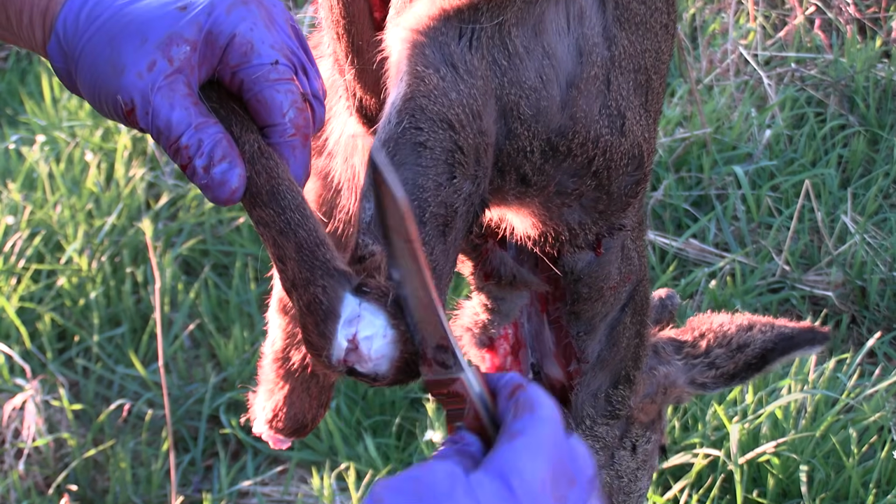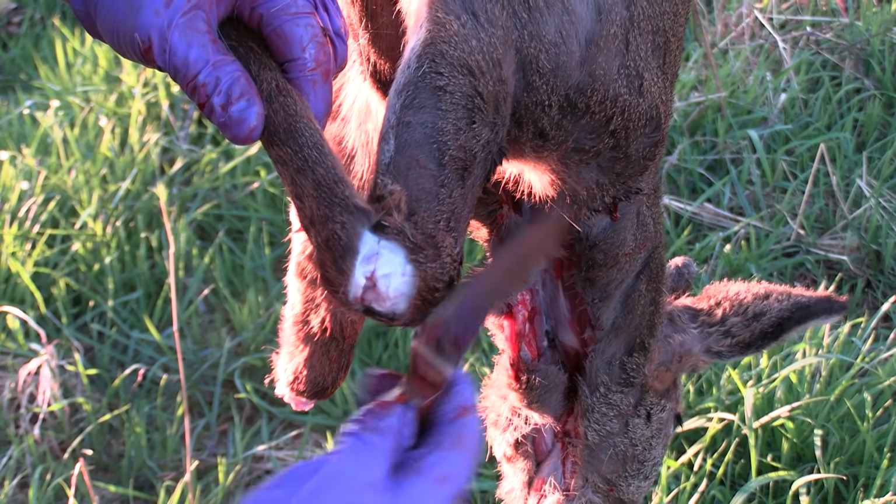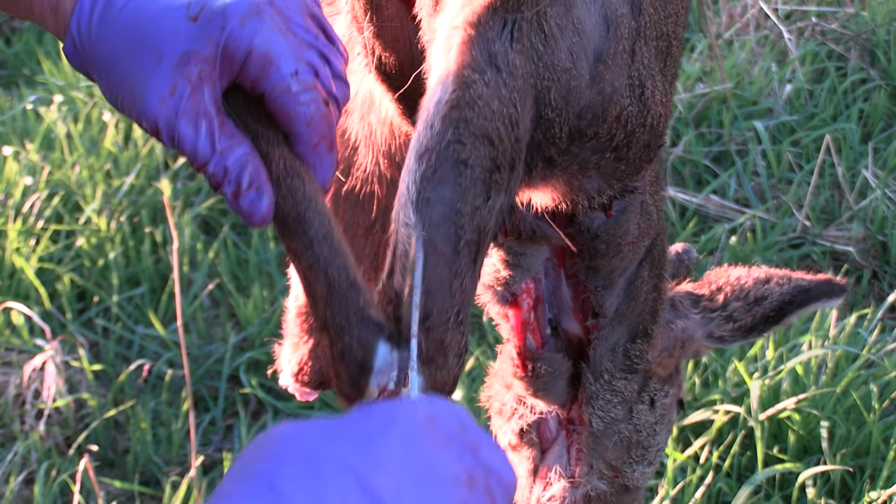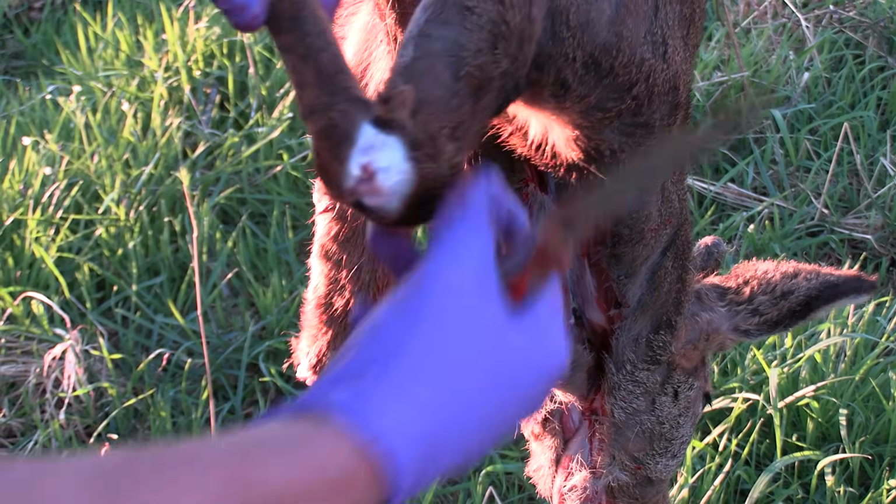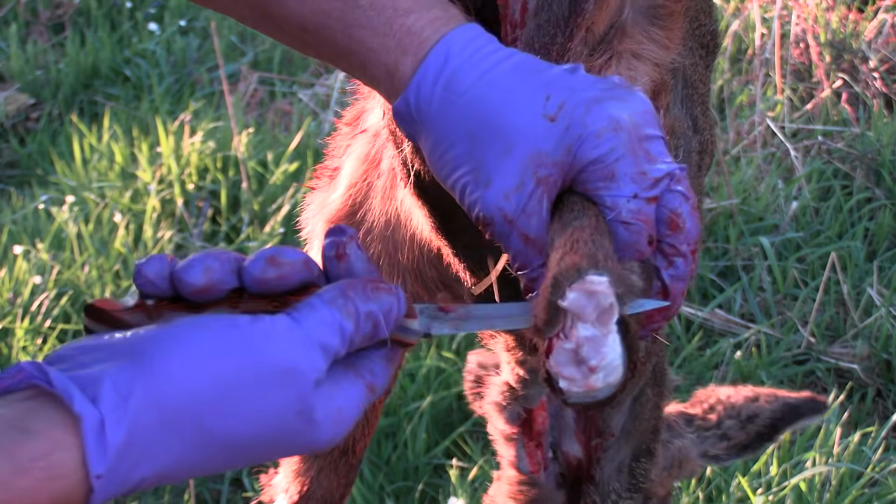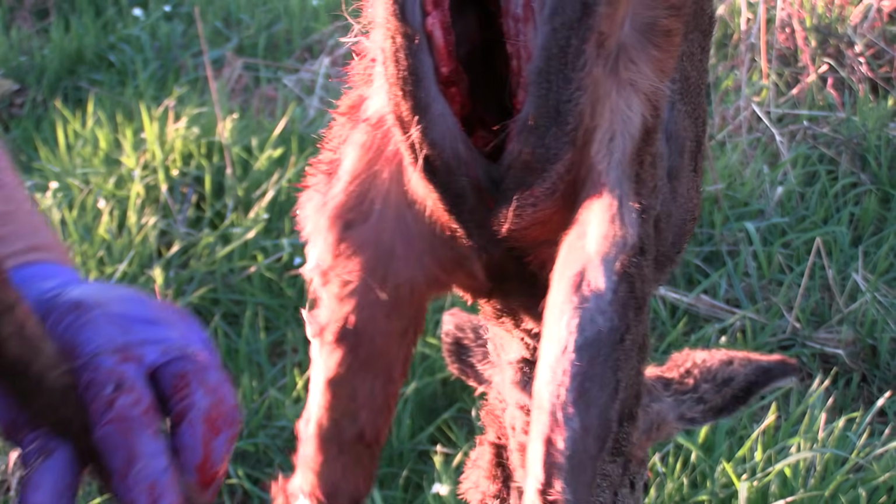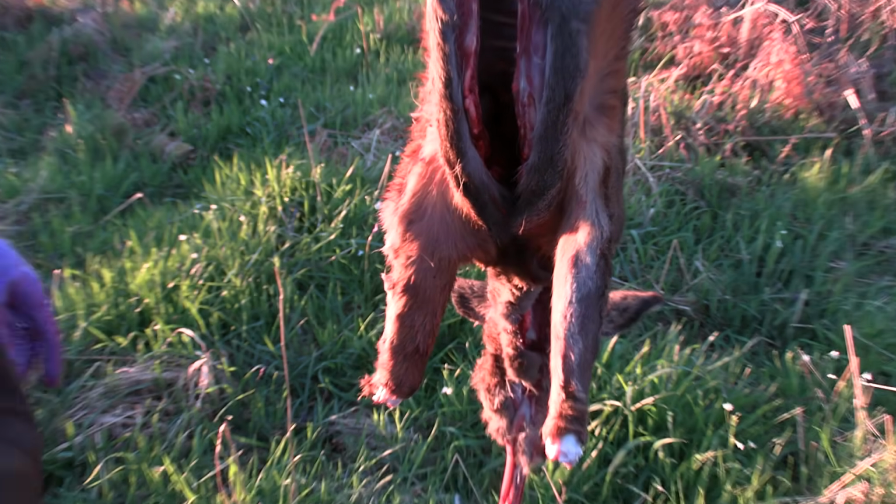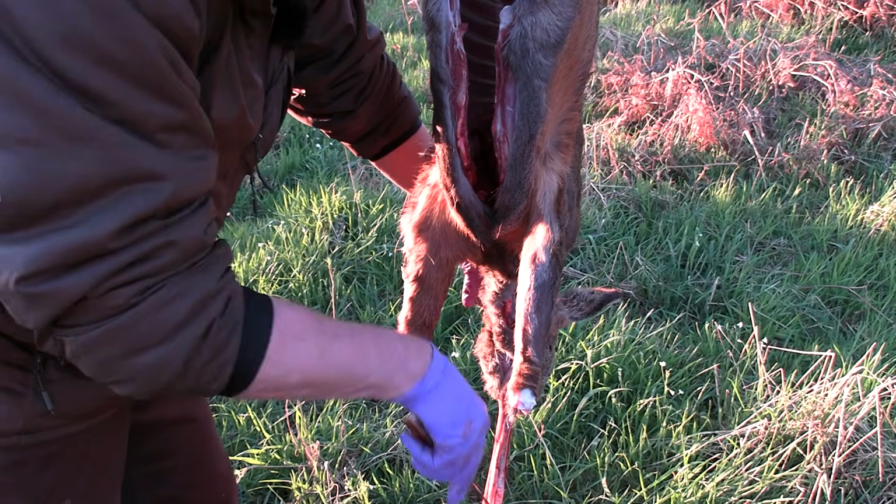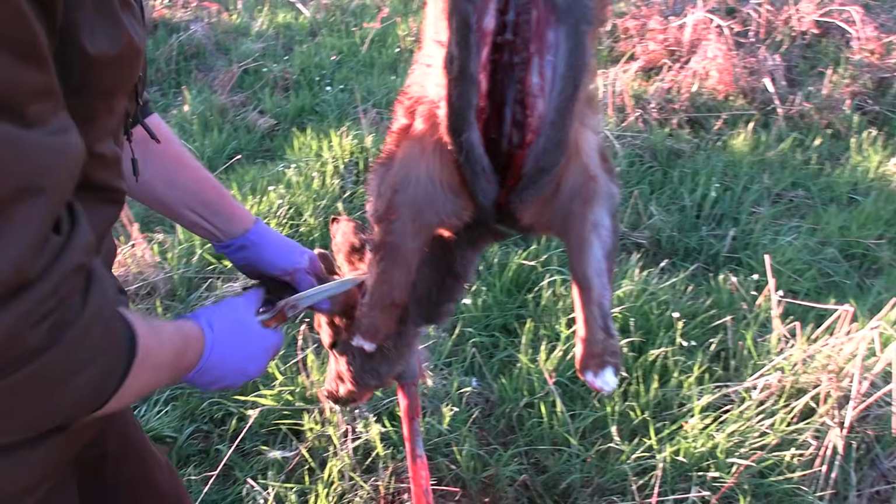A lot of people want to turn the knife angle at that point, and then they're coming into the bone, trying to cut through the kneecap. All we're doing is freeing off the skin around the joint, twist it, dislocates all the cartilage, and then just cut. Nice and easy, continue your inspection, cooling all the time. Lovely clean carcass, any contamination is going out onto the floor.